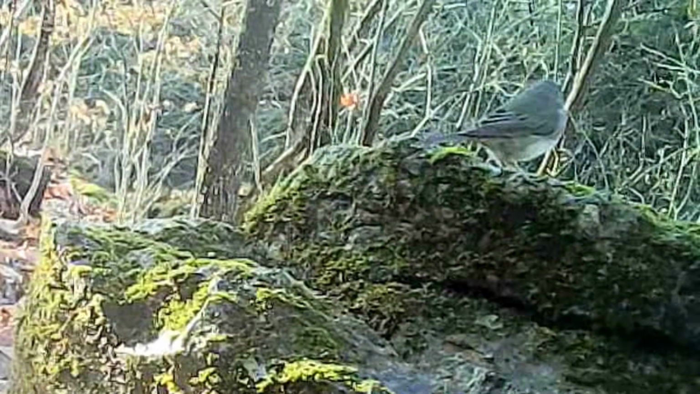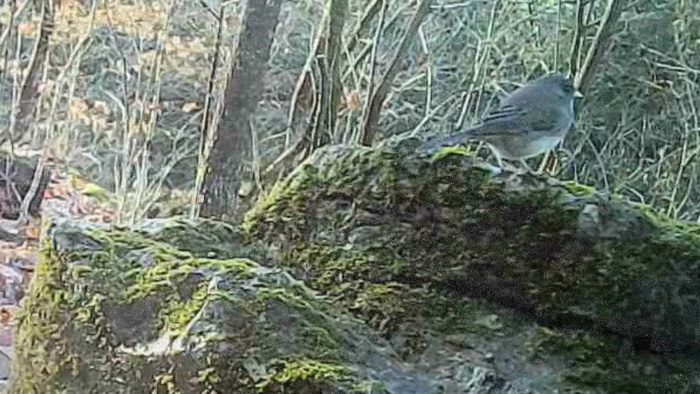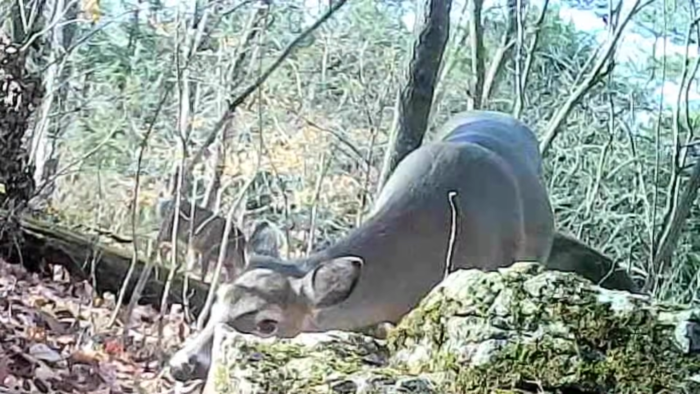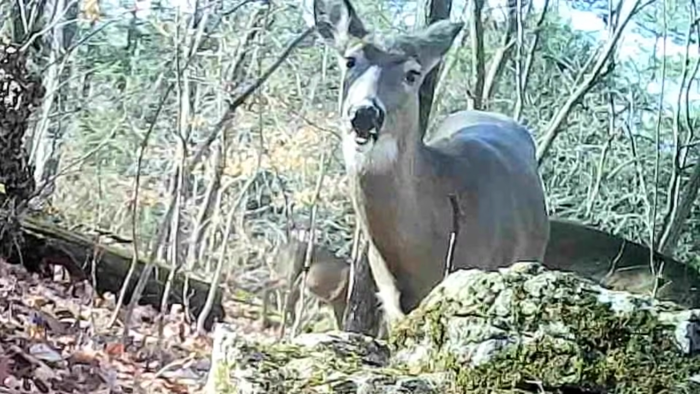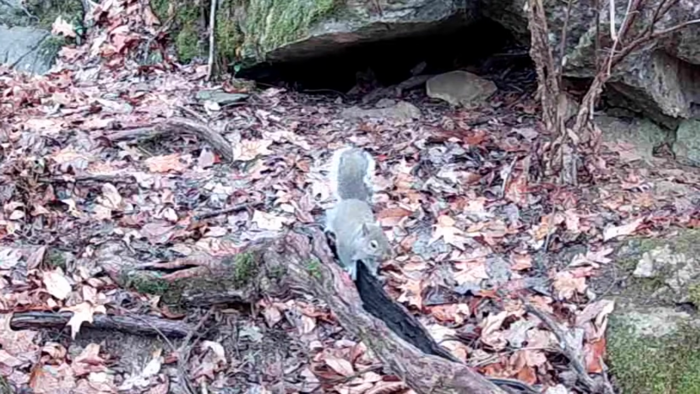And the little birds, they've been scurrying around trying to eat. Little wrens, this is their home. They stay here year round. And they're a beautiful sounding bird. And the deer, they just everywhere they happen to mosey to. Chew on leaves, twigs, whatever.